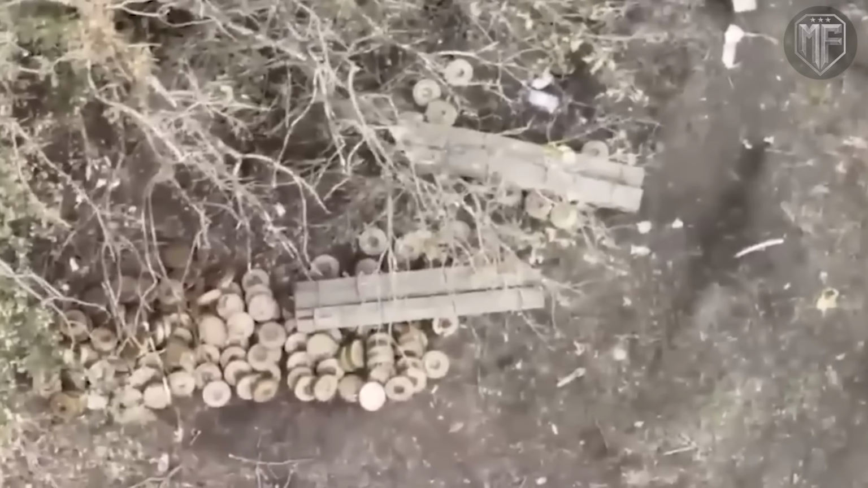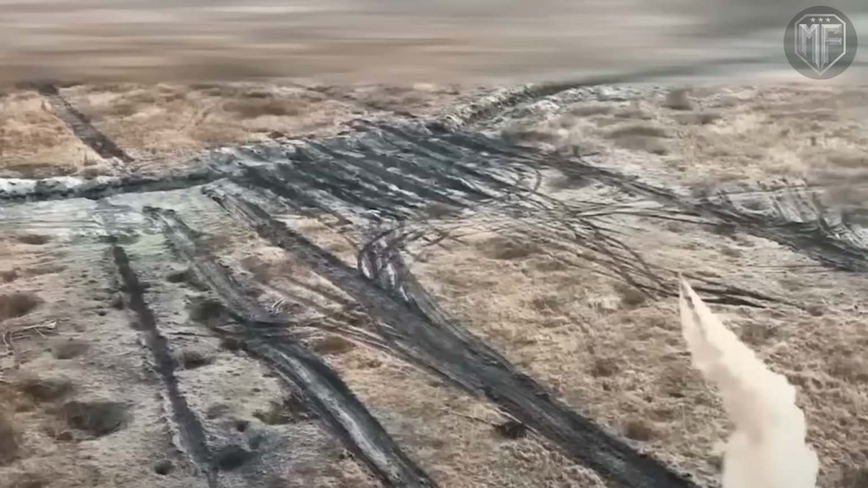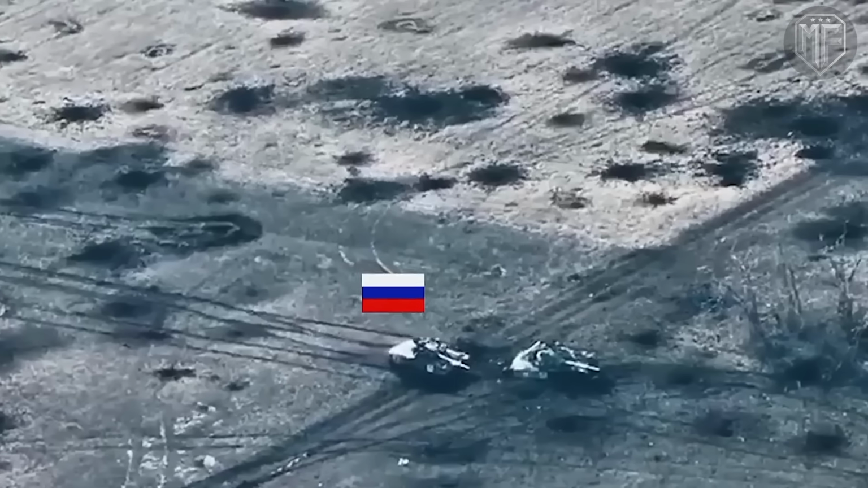The battlefield is shaped not only by trenches and tree lines, but by layered denial measures that slow any advance and make concealment fragile from the first step. Mine belts, anti-personnel devices, and scattered barriers restrict maneuver options, turning what appears on a map as open ground into a sequence of narrow approach lanes.